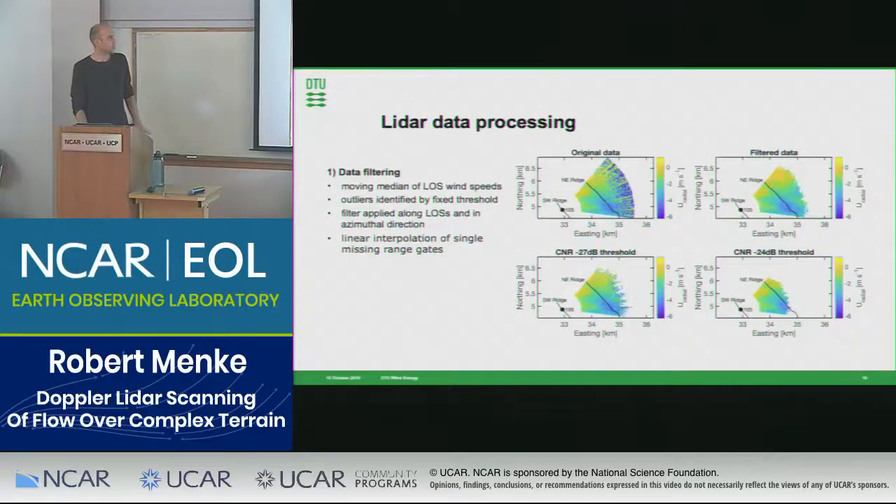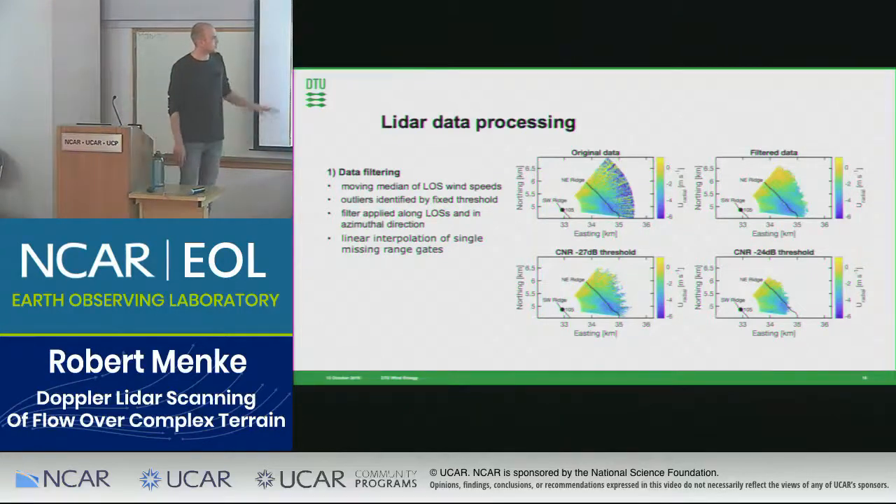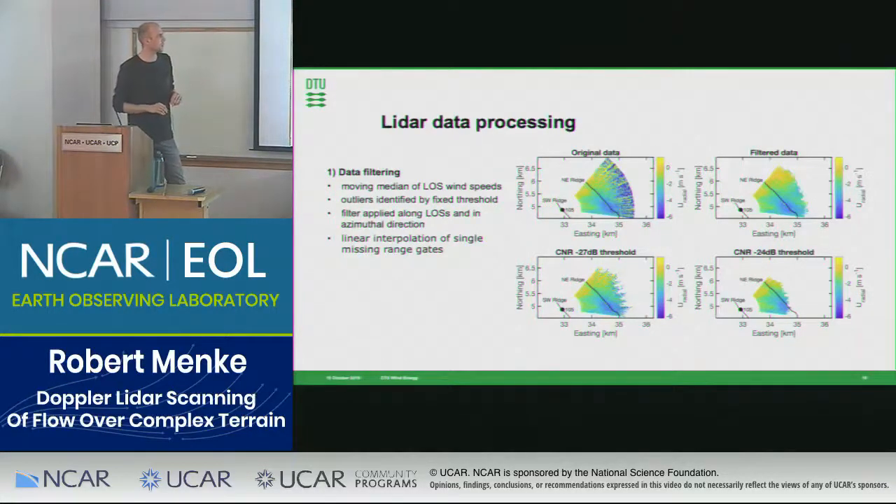So before I come to the analysis, I want to cover quickly how we process the data. Here on these plots, you see 10-minute average data of a single lidar. You can see that we added extra range gates before and after the ridge, so we had measurement points starting at 700 meters distance from the lidar, going up to about 2.6 kilometers.